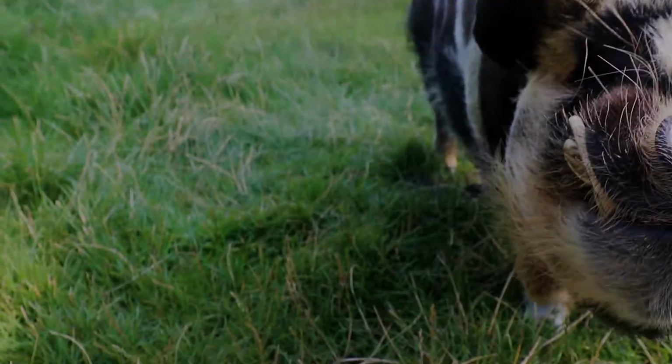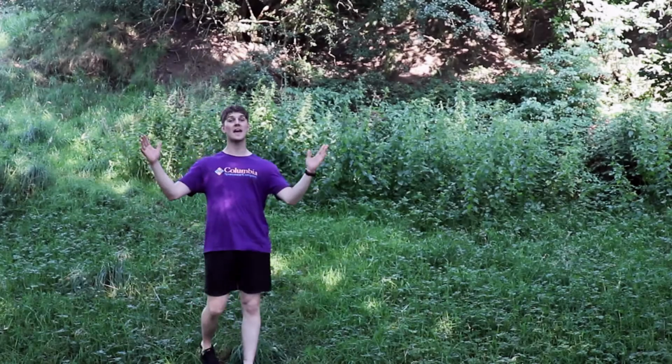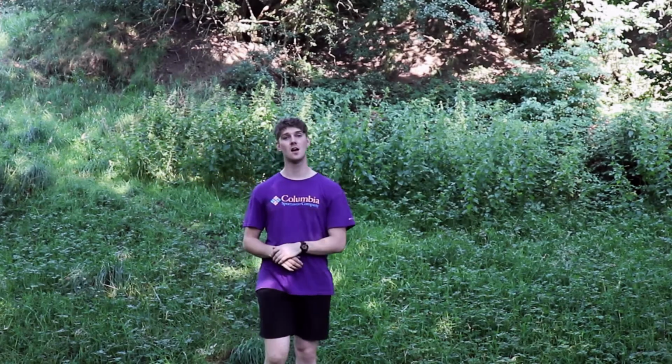So here I am back at the badger sett. Today I've spoken just a little bit about a lot of what badgers get up to, but there is one pretty big thing that I've hardly mentioned, and that's what happens inside the sett. I would absolutely love to see what happens inside a badger sett. Their lives under the surface is something that's always fascinated me.